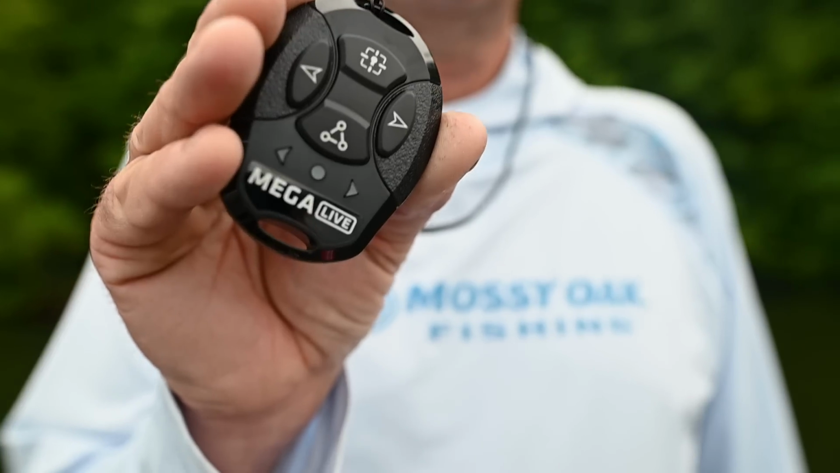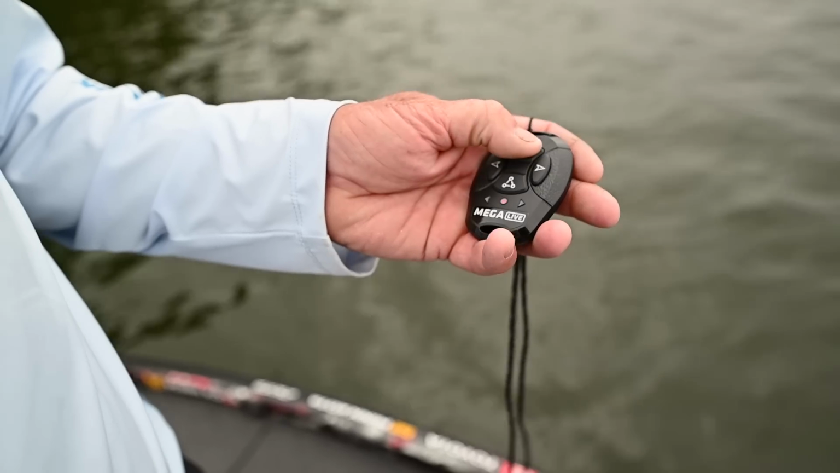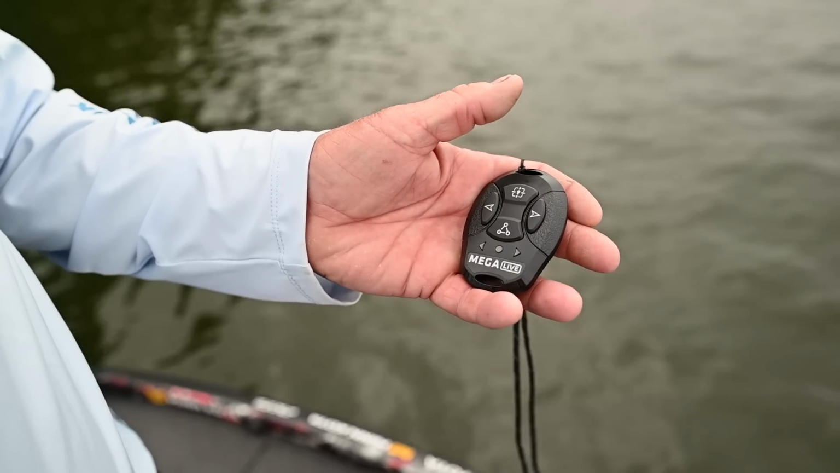One of the other cool options, if you like to fish out of the back of the boat, you're out there in rough water, is you can get the TargetLock accessory remote and run it from anywhere in the boat. So same features, just from a remote.